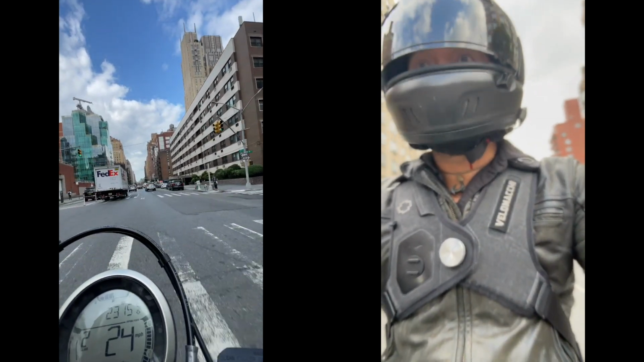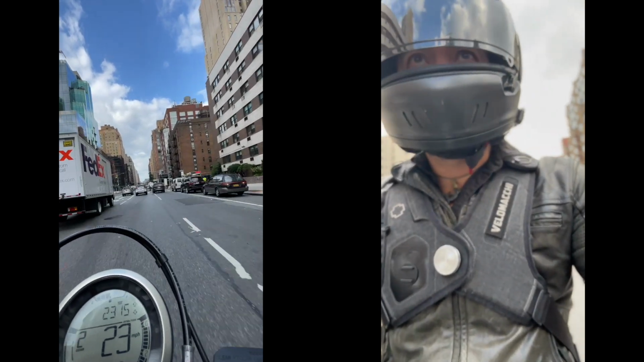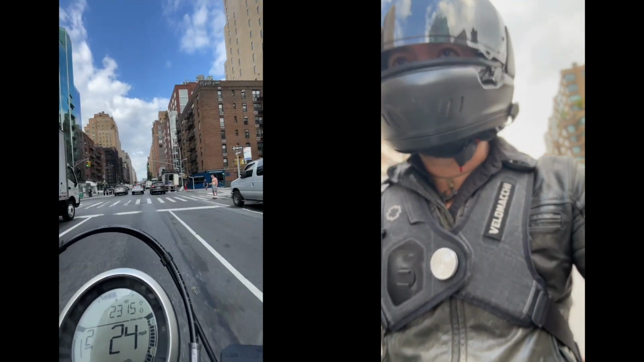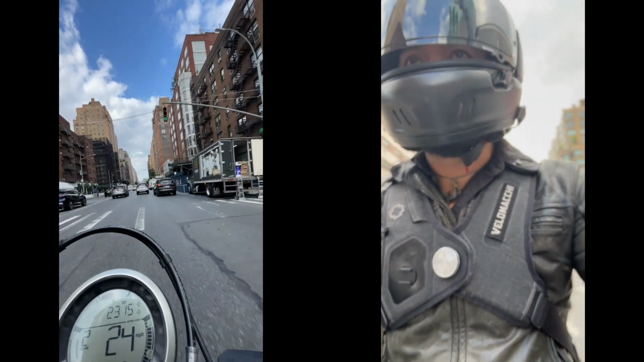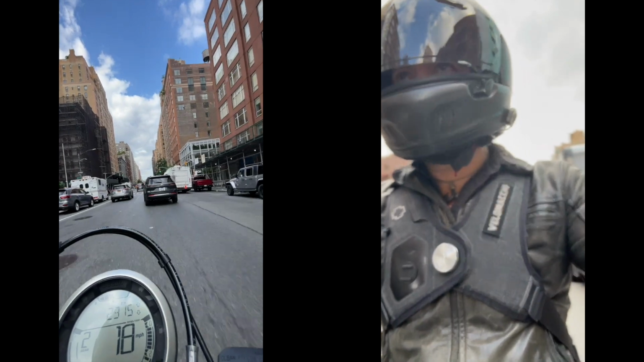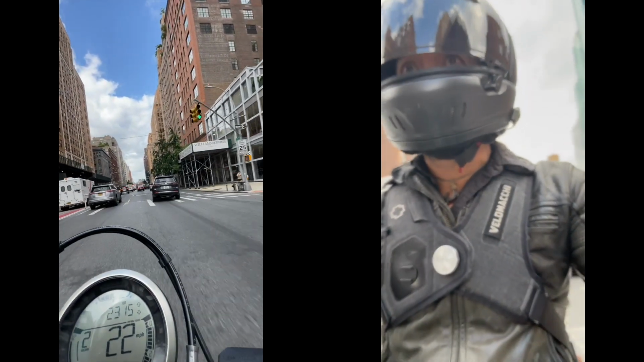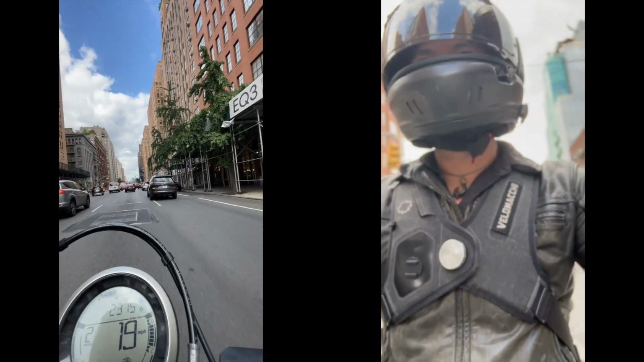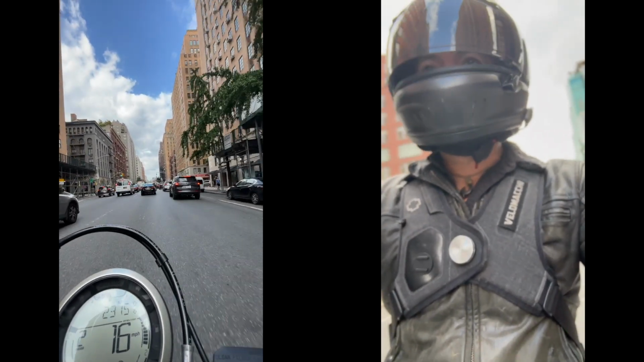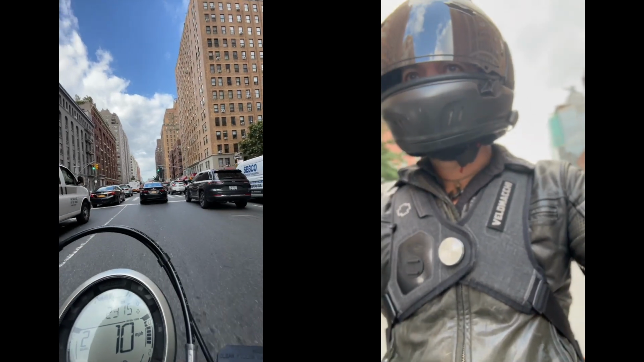I believe this is the Village, West Village? No, it's still part of Chelsea. I'm sorry. Nice wide open. Starting to get there. Yeah, that's why I love this bike. It's perfect for here in the city. I'm not going 50. I mean, I can if I'm on the west side. Nice, good traffic jam here.